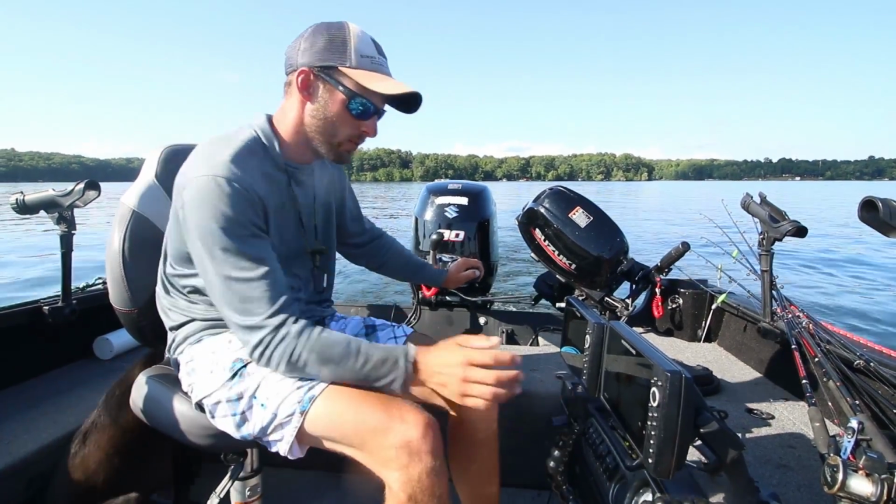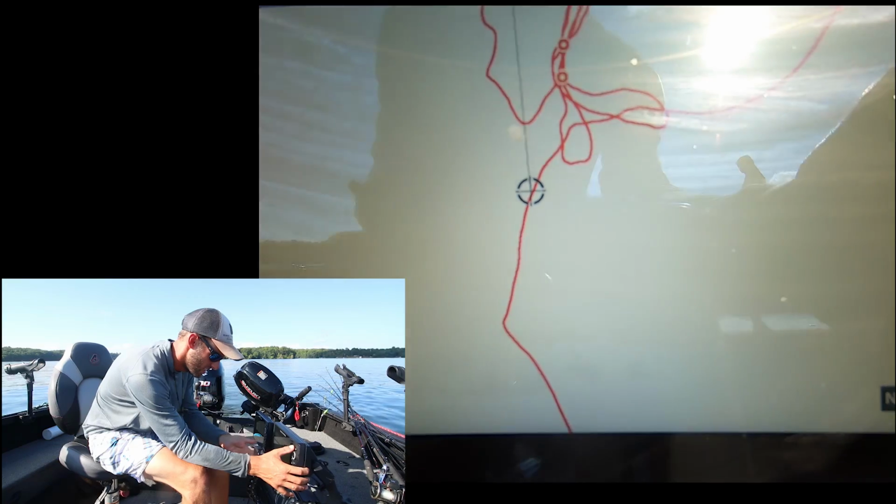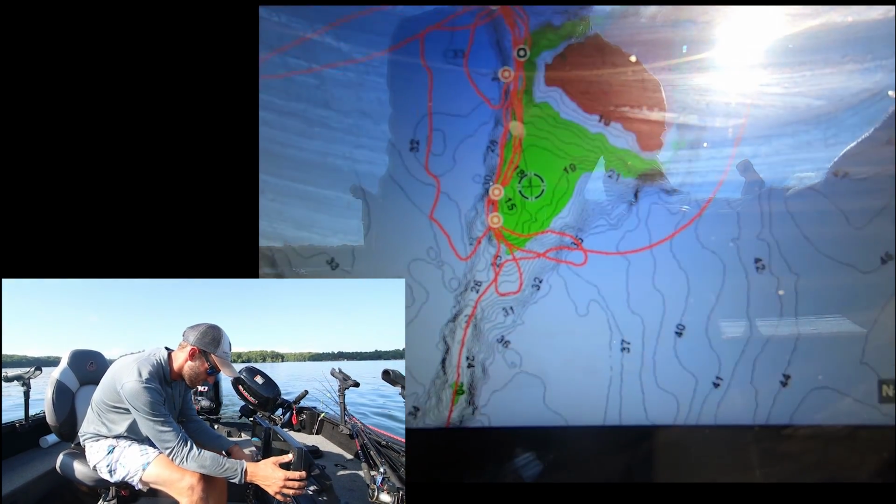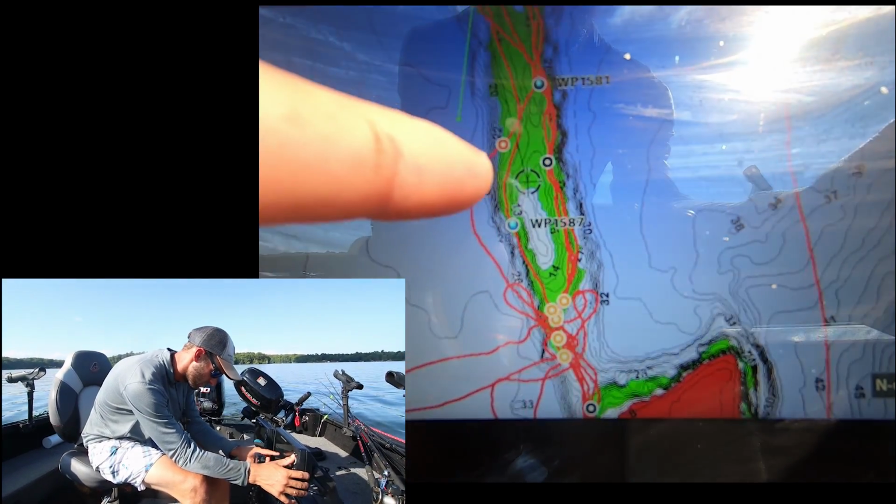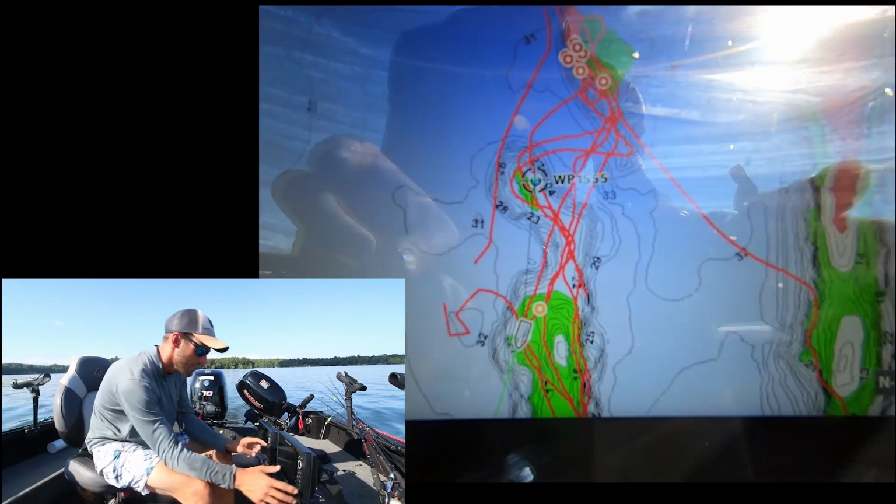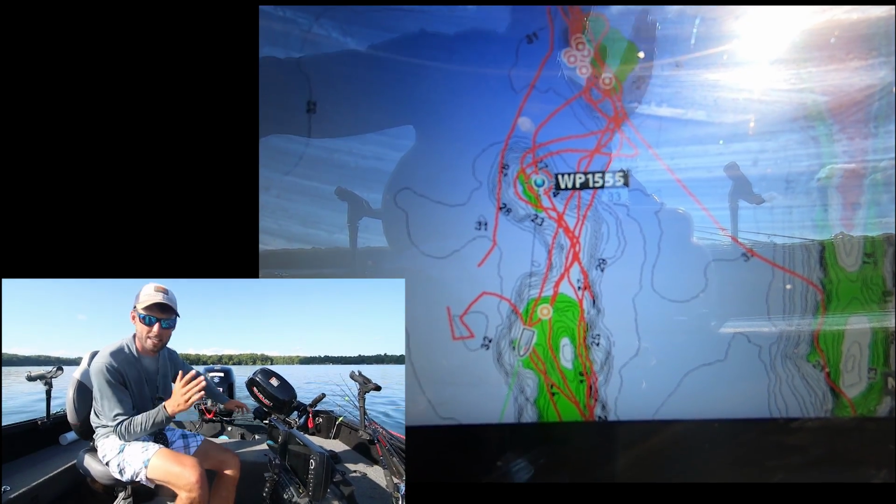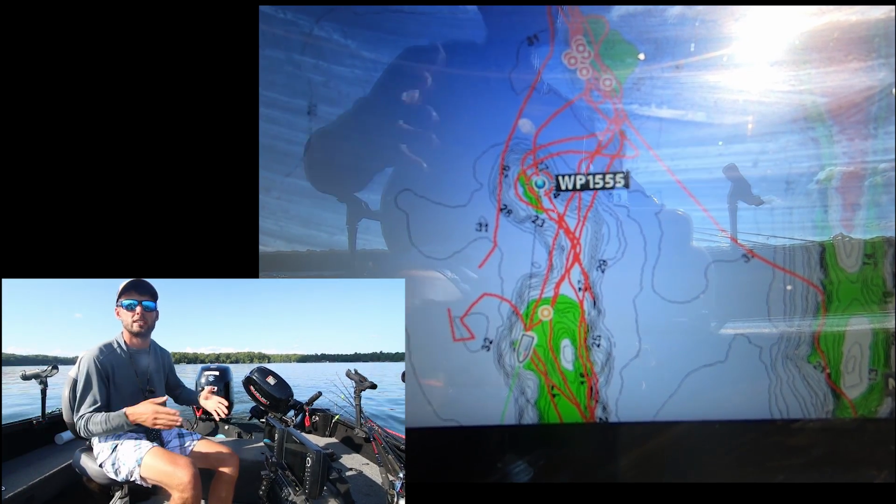So basically what you can do after you've done that and done a couple of passes, like we've only caught one fish right now, we're still trying to figure it out, but you can see when we start into this pass, I've marked fish right here, marked a bunch of fish through this little thing here, marked fish over here. Some of these are pods of fish, other ones are good rock, but it makes it real easy for me to connect the dots through my next pass to keep me in fish the whole way.